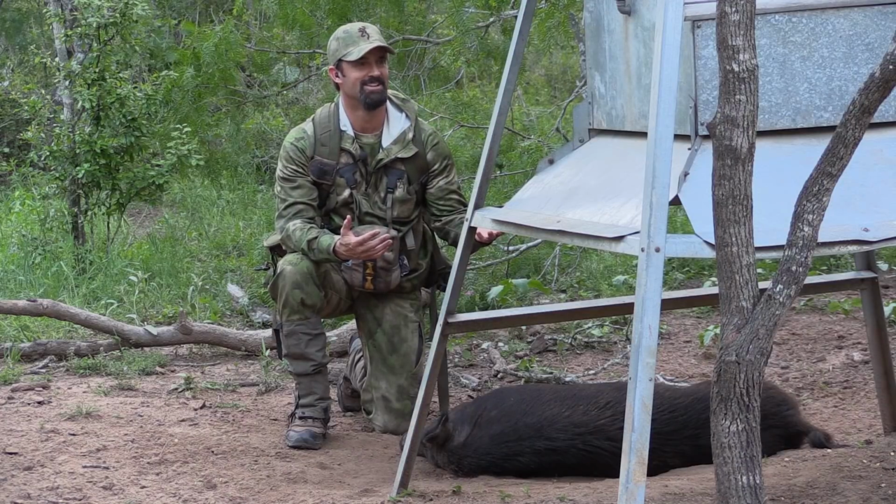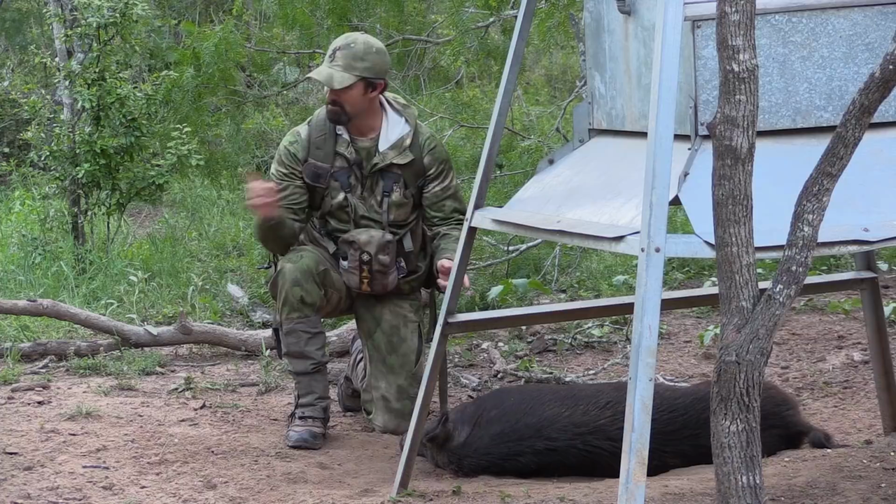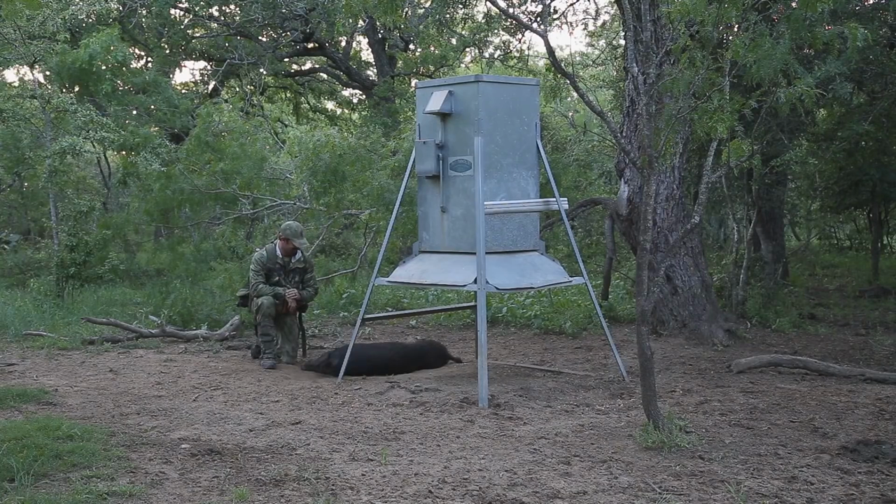Could you ask for a better lack of a tracking job? I think I'll just leave my stuff here, back the buggy up, throw them in, and head to the next stand. But that was fantastic. They all were the same size.